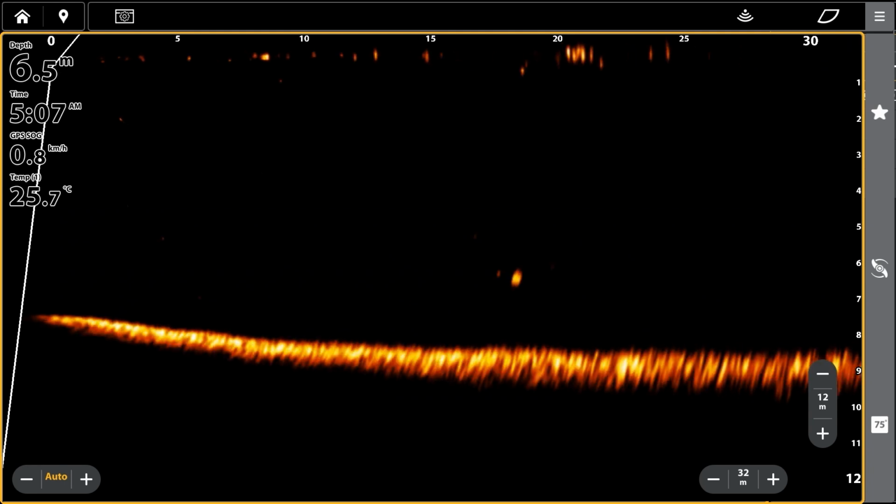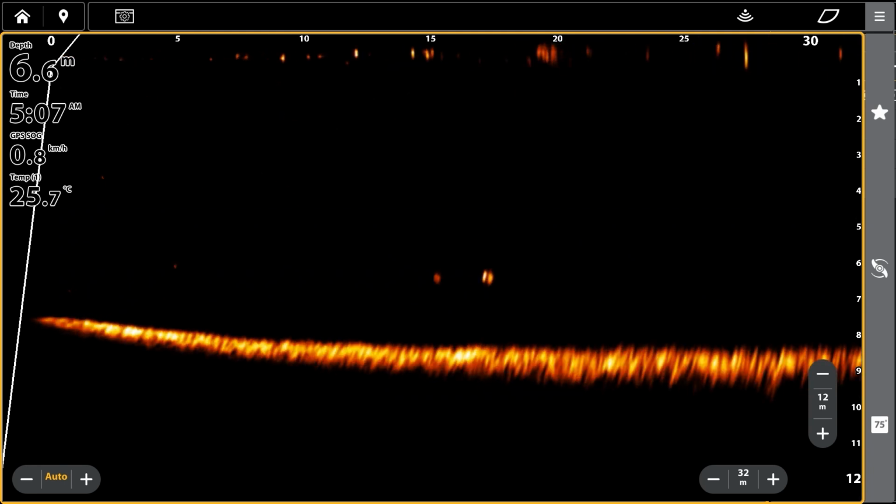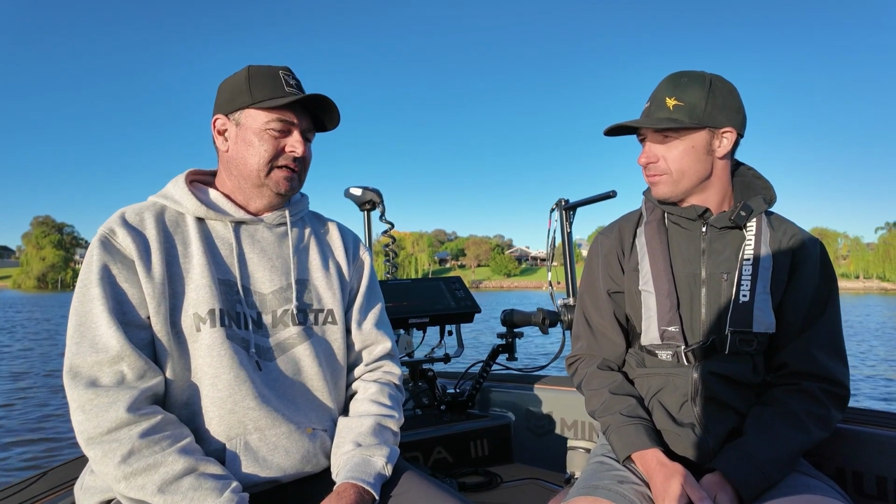Hopefully you get that turn and catch that fish of a lifetime. And that's what it's all about, isn't it? Yeah. And so we're going to keep fishing. We might do a bit more open water and then get into the timber.